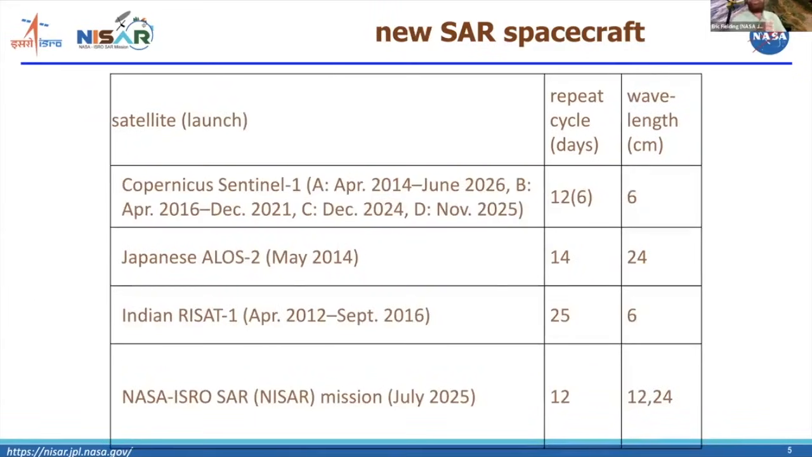Then there's the new spacecraft that are in use today. Of course, we've been talking a lot about Copernicus Sentinel-1. Sentinel-1A was launched in April 2014, but it didn't reach the final orbit until October 2014. And then it had a long ramp up. So there's really not much data before March of 2015. But it operated all the way through to June of 2026. So it was in space for 12 years.